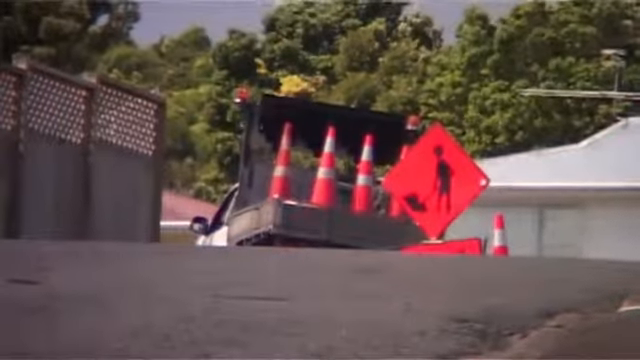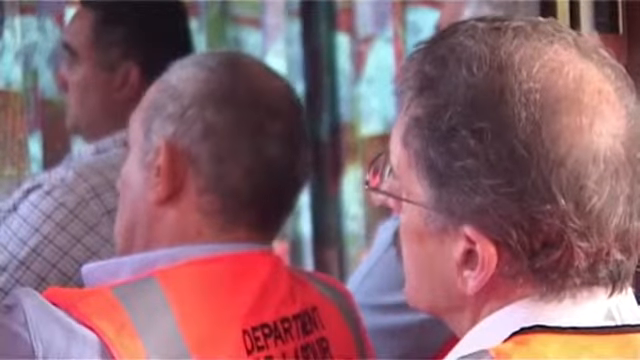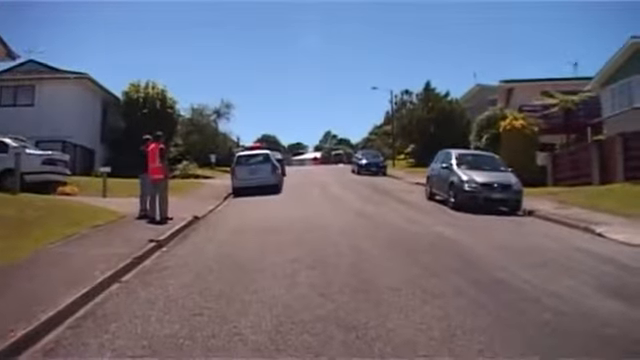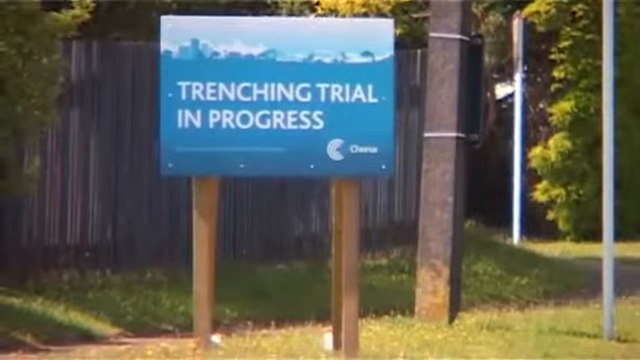We'll be installing a cabinet on the top of the corner. We will also install blow-in fibre to about a dozen houses. And that's blowing it from the cabinet through the ducting, coming out at the street to the boundary. That's the end of the trial.